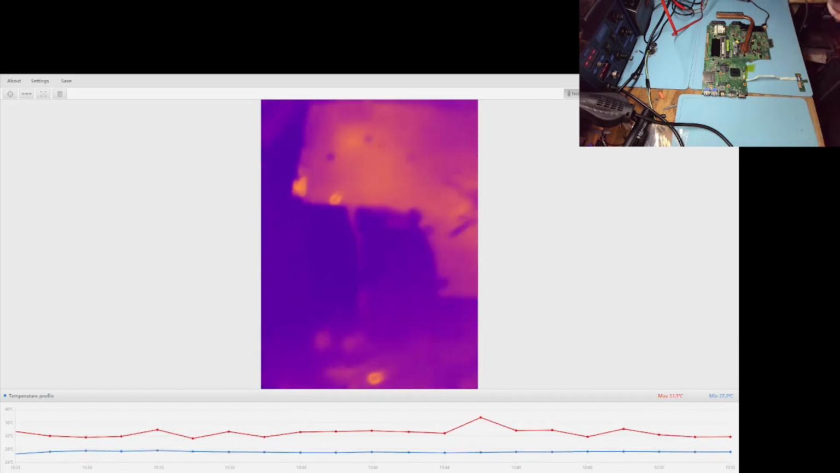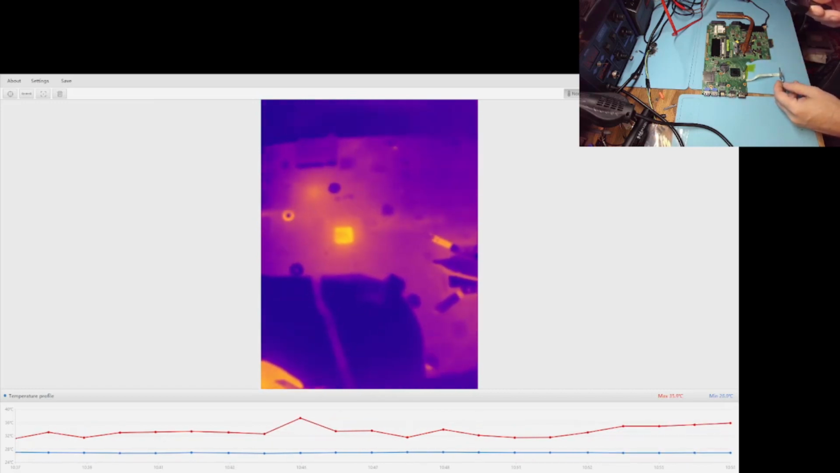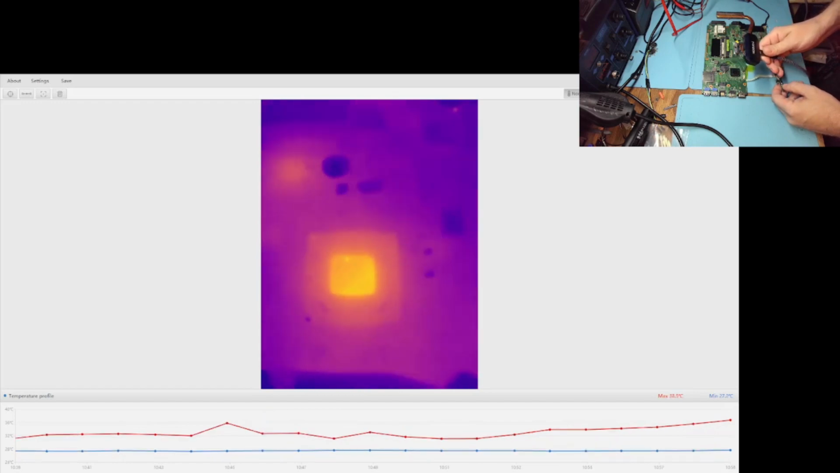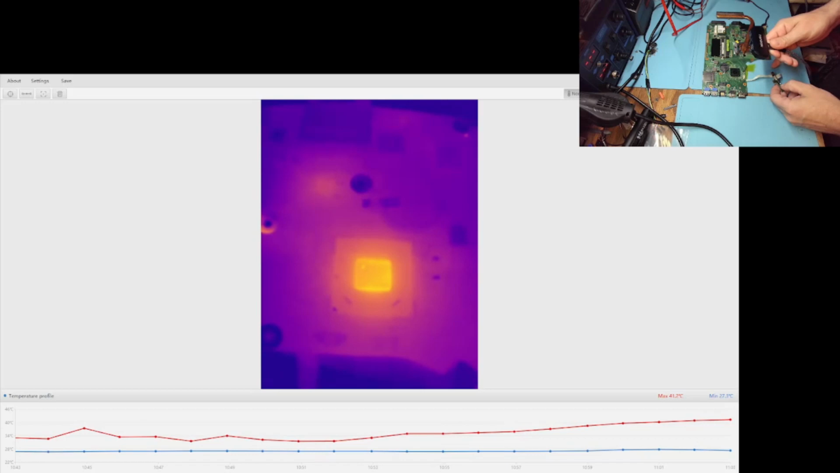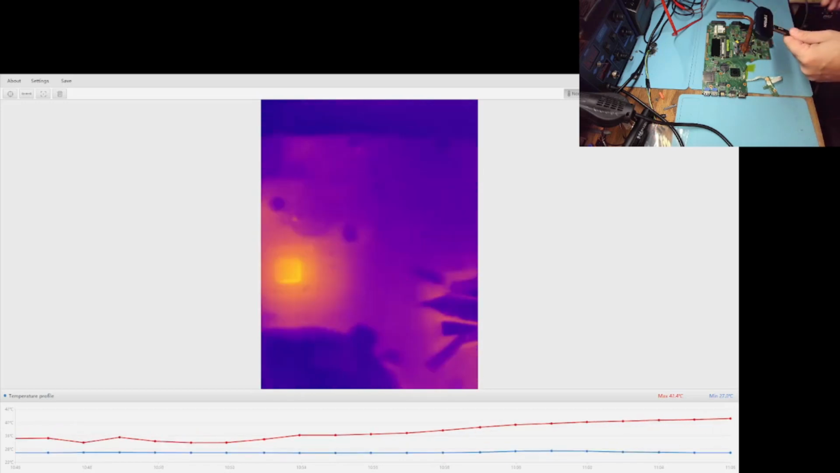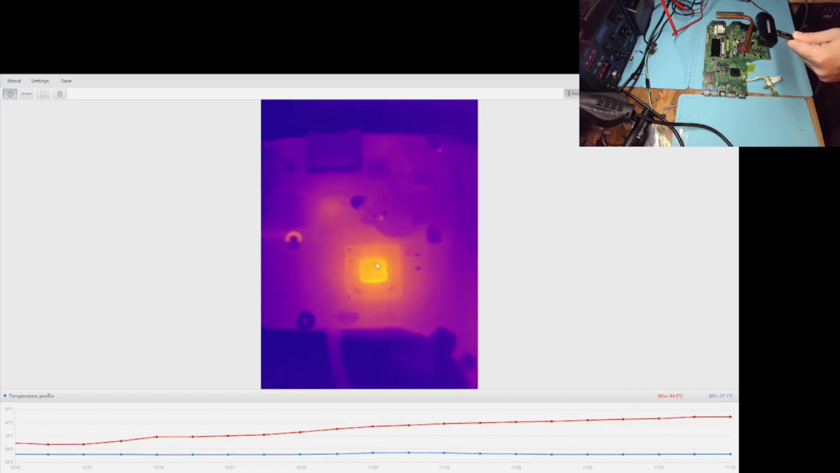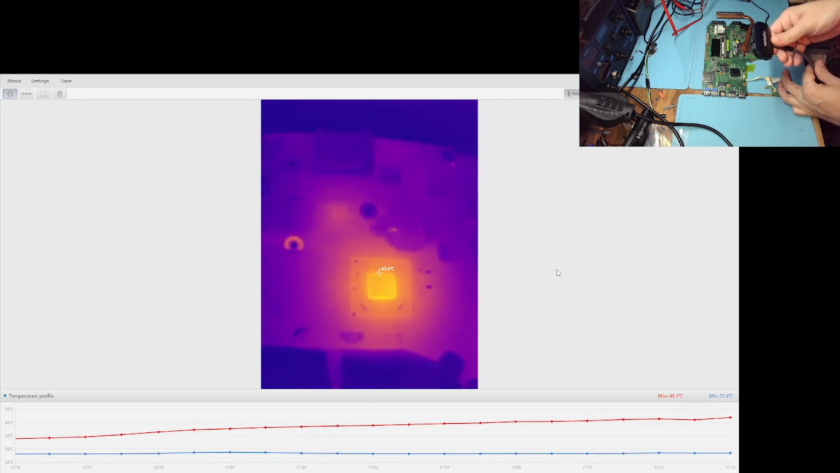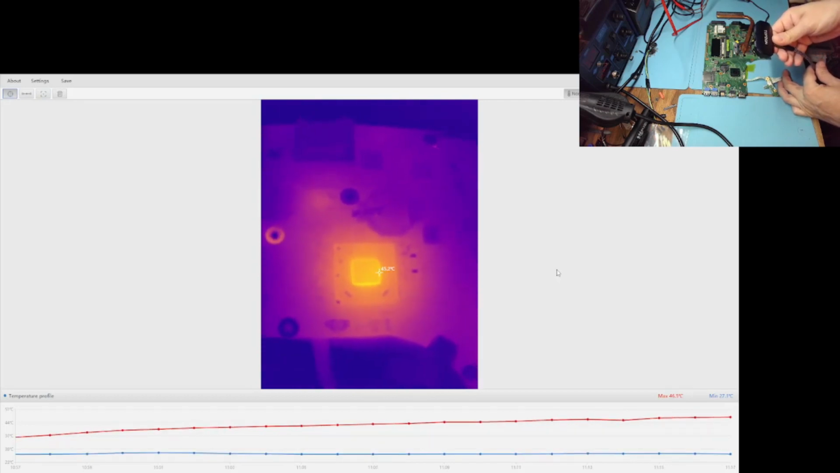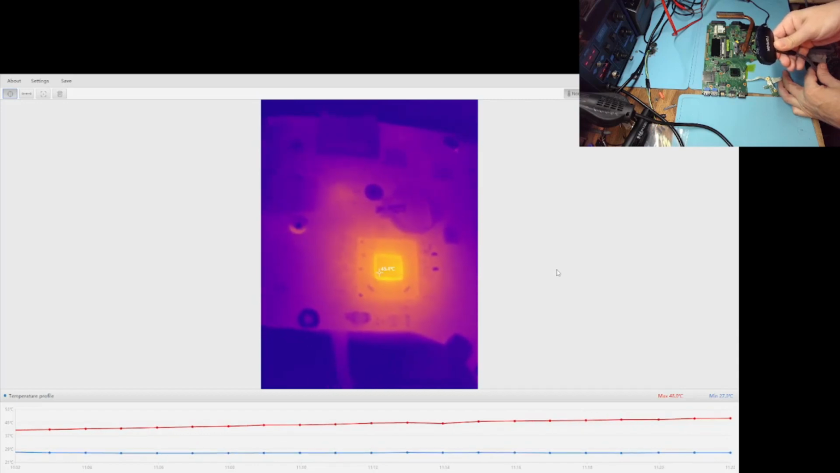Now let's turn it on and see what lights up. There you go. See how easy that was? It's our little buddy over here. Now let's see the actual temperature. 45 degrees and climbing.